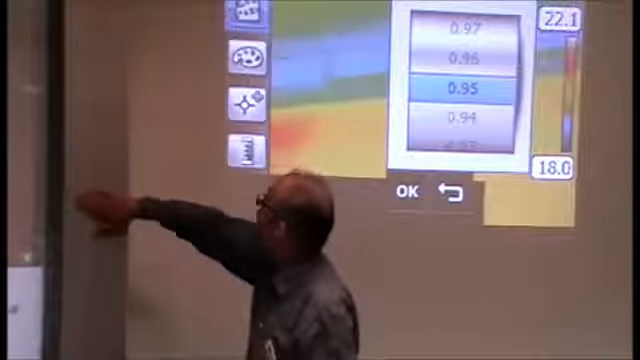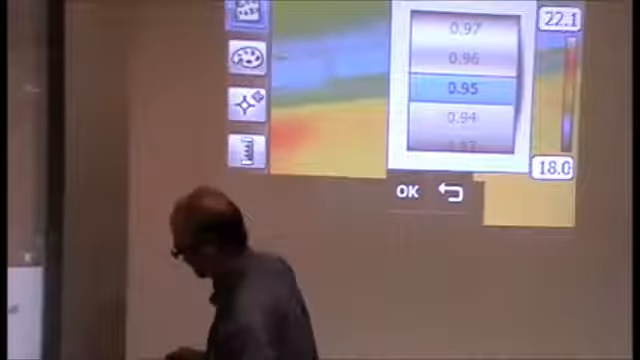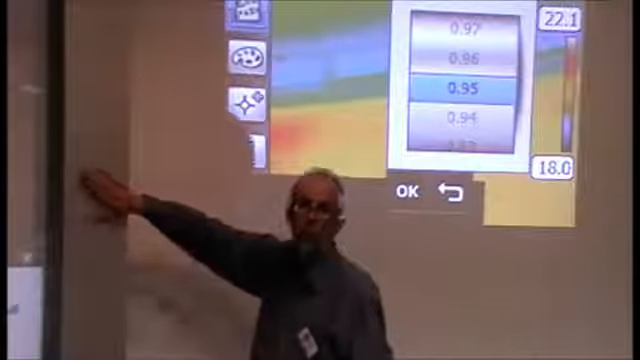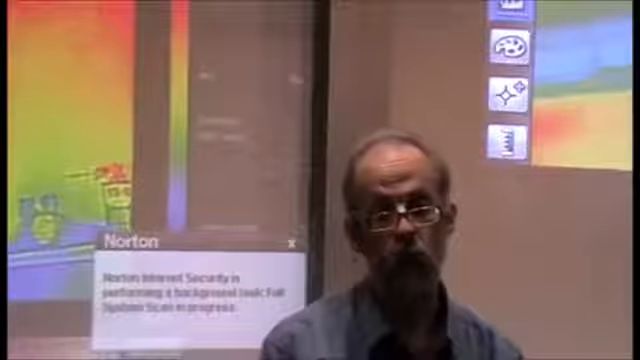This here, given the surface treatment on it, and I don't think it's paint, I think it's anodizing, could be as high as 0.5. Whereas machined flat steel, like the tripod legs there, I would expect to be of the order of about 0.15. Very low, raw aluminium basically.